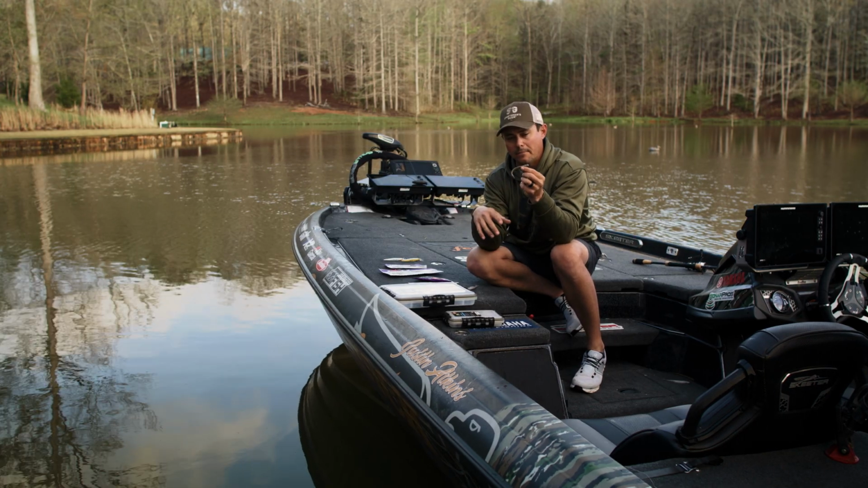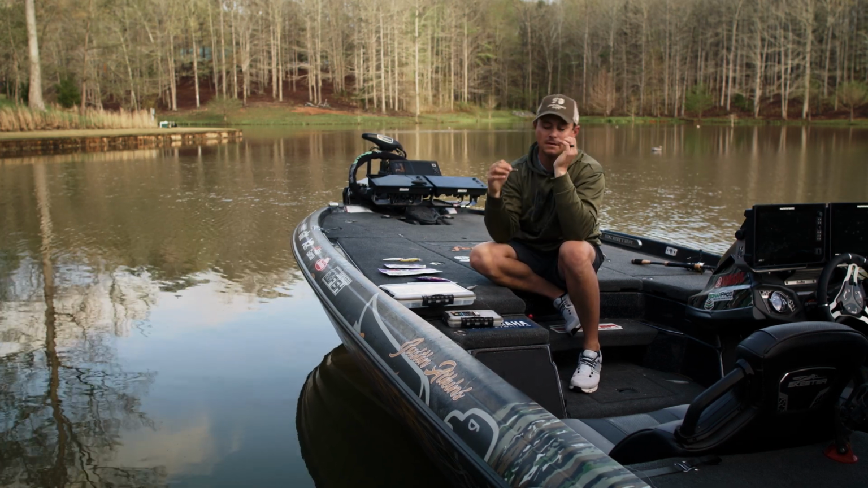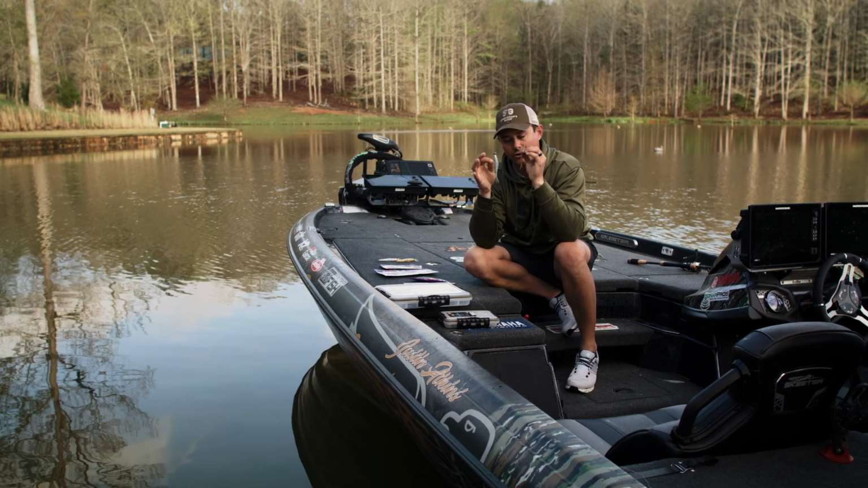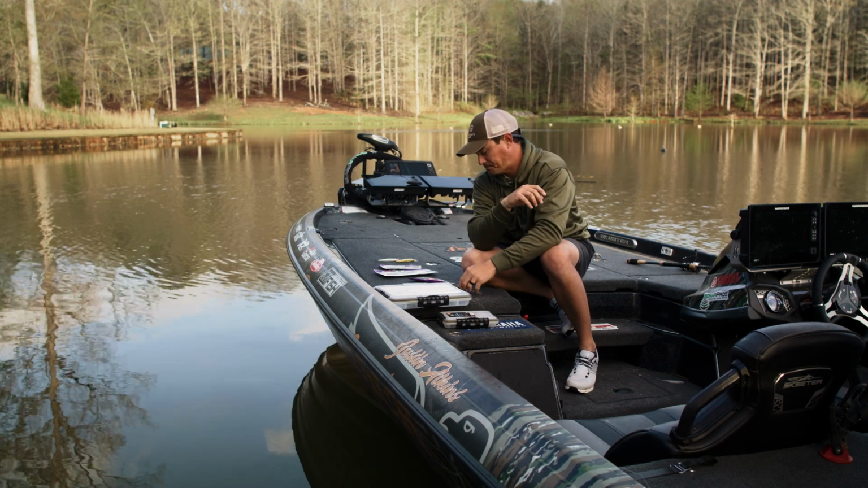But the biggest thing is just to always swim the minnow above them. They're feeding up, you just want to swim the minnow above them, and he's gonna come up and get it. The biggest thing, like I said, is just understanding what your forage is gonna look like and picking a bait that is gonna match the hatch.